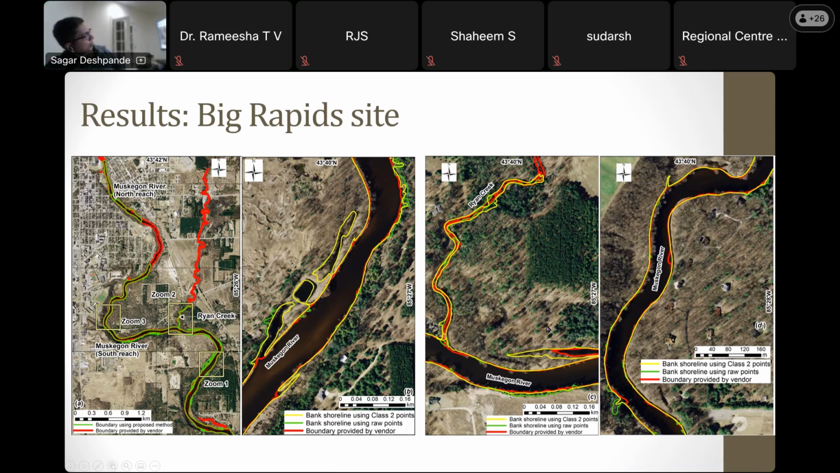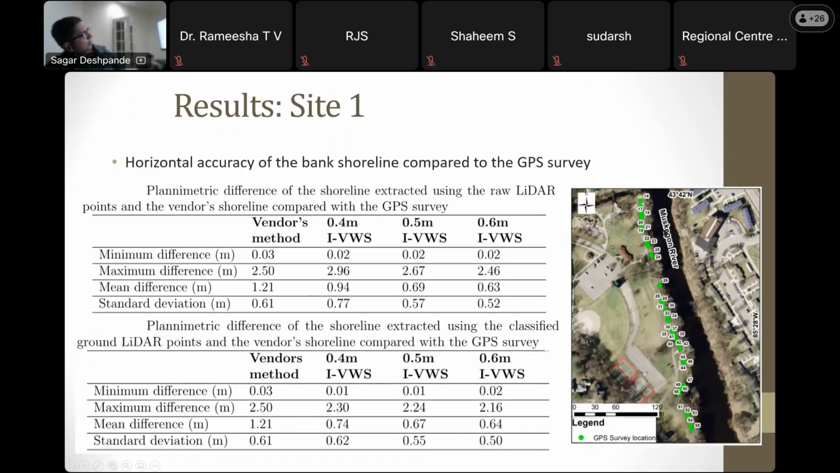Then that's the accuracy assessment. I did a GPS survey along one particular portion of the study area and compared the values. These are different water surface elevations, as I said, 0.5, 0.4, 0.6. We can see the mean difference is about half a meter, which is reasonably good compared to the vendor method, which was 1.2 meters.